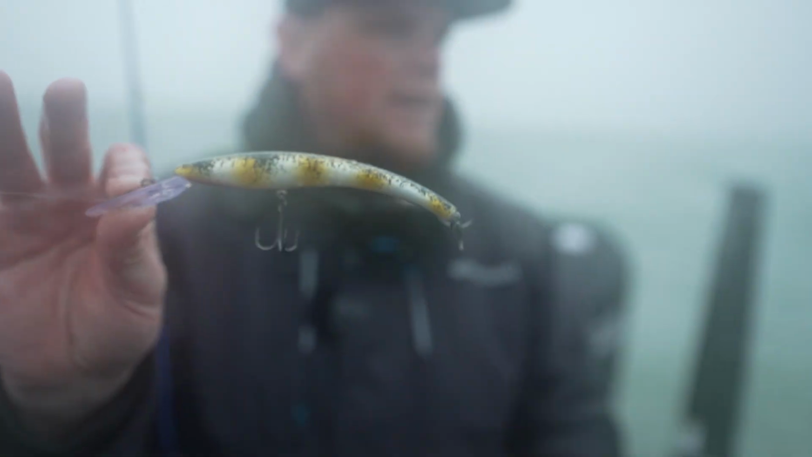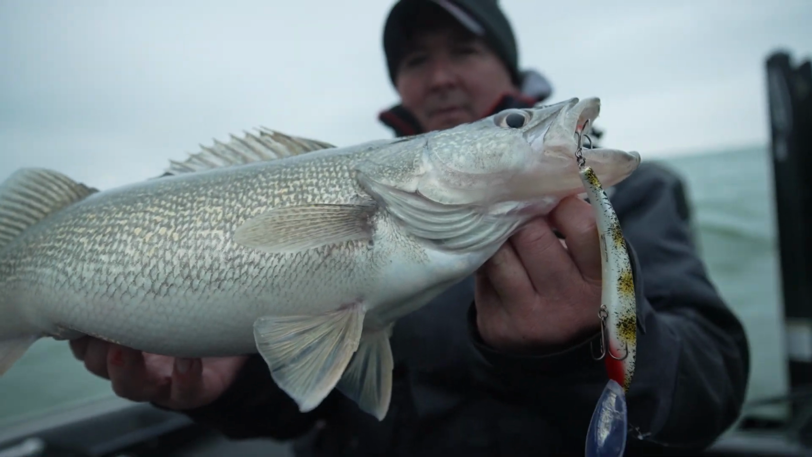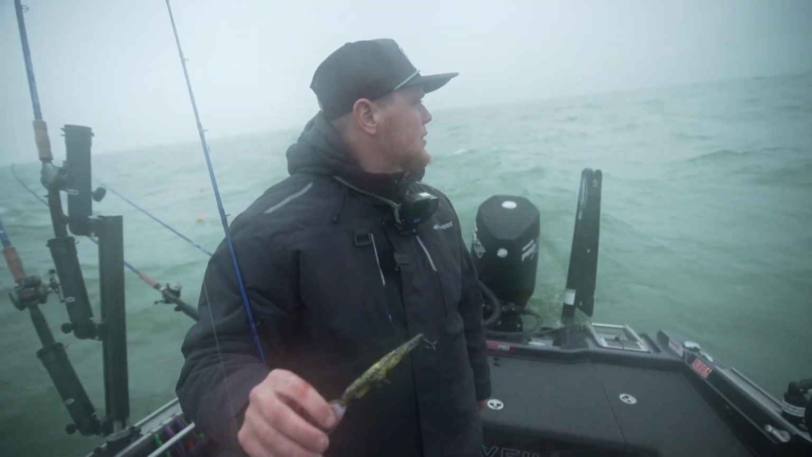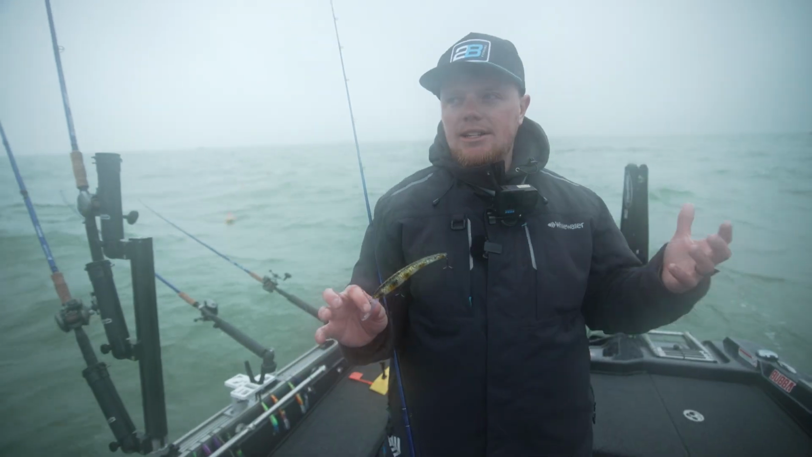These things were very, very popular out here in years past, and they still work really well. We caught a good number of fish on them last year, and I'm starting to filter them in now today too. This is the walleye pattern. This color has been pretty much shining today, especially because we have that dullness out here.